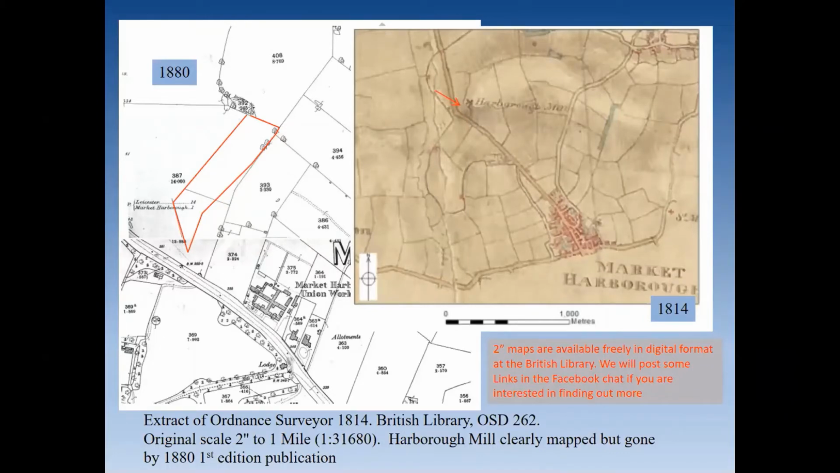Okay, so Harbour Mill, we've got a mill definitely showing on the early 19th century map, but it's gone by the 1880s.